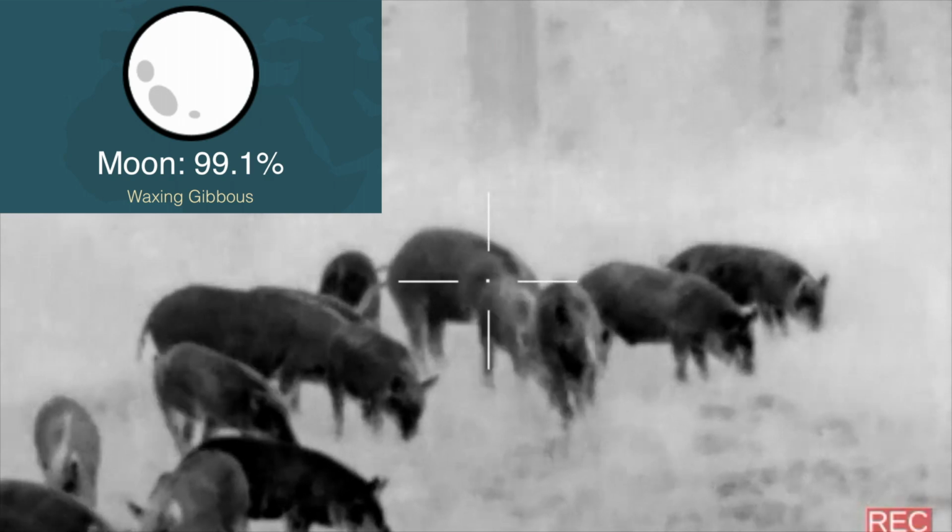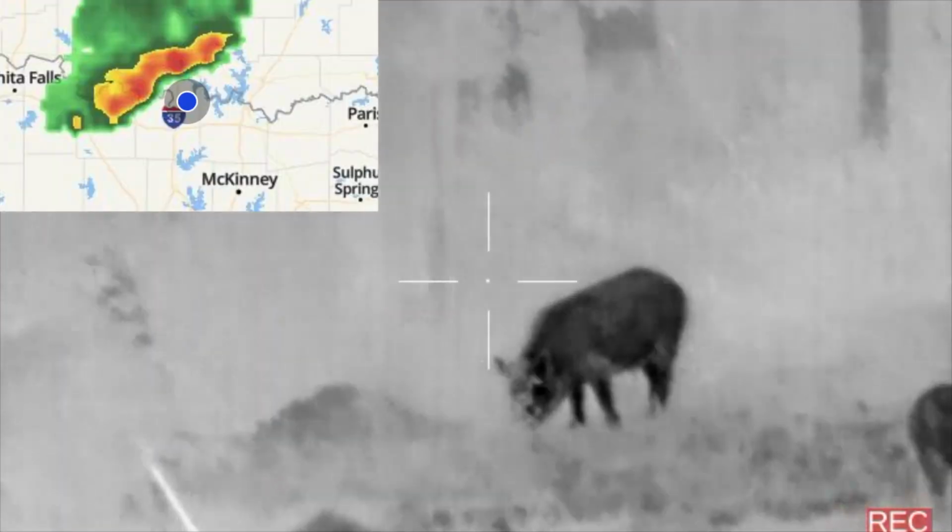I'd be hunting under a near full moon. The wind was at 10 to 15 miles per hour coming directly out of the south. When the sounder showed up, there was a powerful thunderstorm blowing in from the northwest, and the wind started swirling. I was worried I was going to get busted.